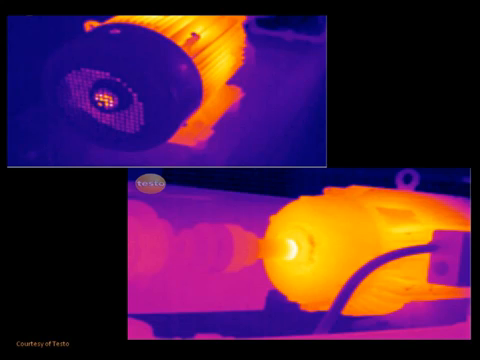Here we have two thermograms of electric motors. Notice in the lower image there is a bright white coloring on the rotating shaft. This area has a higher temperature than the surrounding components and can be an indication of shaft misalignment or a worn bearing. Further diagnostics are needed in order to identify the problem.